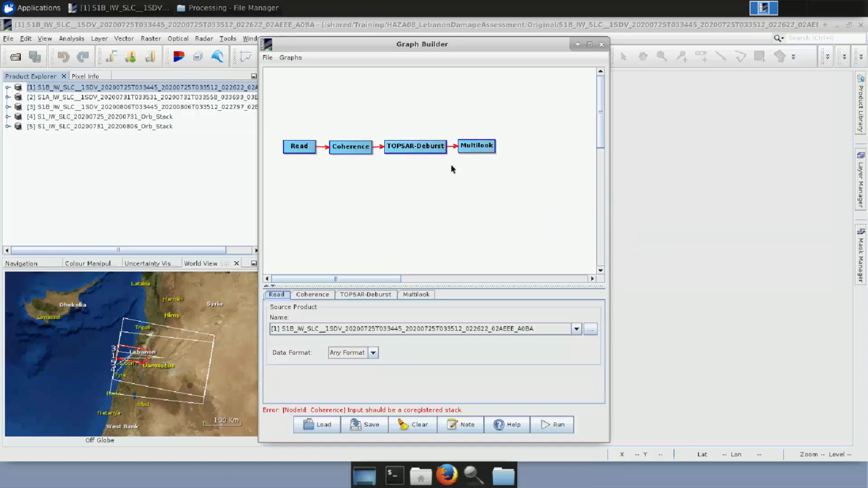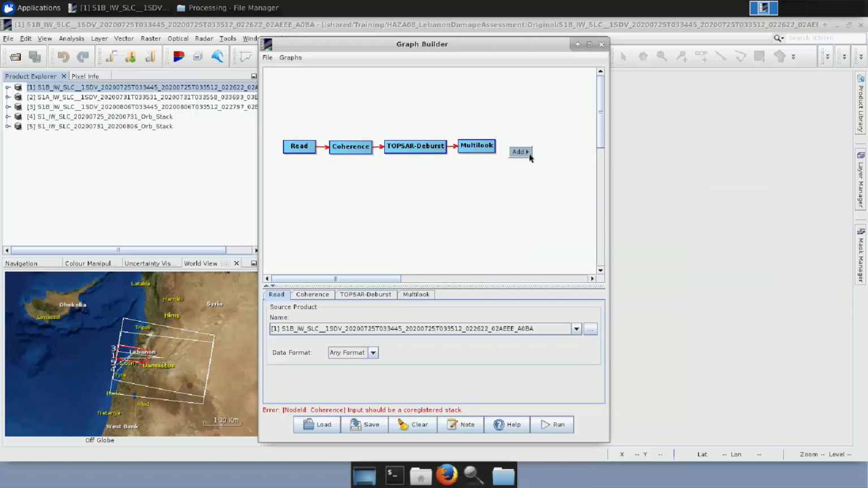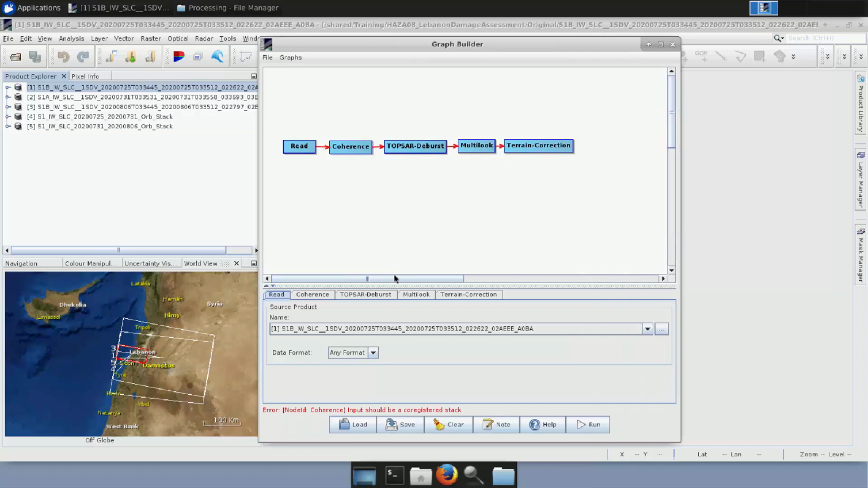We now want to geocode the product. So we right-click, we go to Add, Radar, Geometric, Terrain Correction, Terrain Correction. We add it here and we connect it. Once this is done, we will see that this is a big area that we don't really need, and we only need this small part over the port.